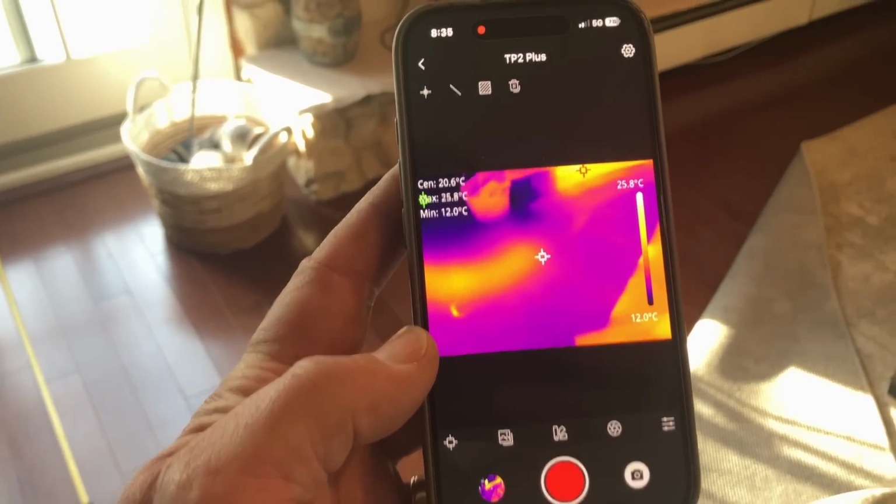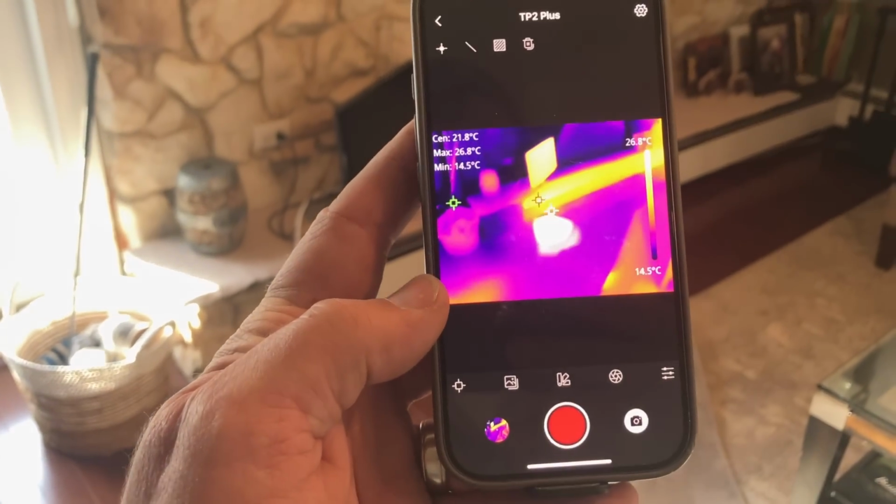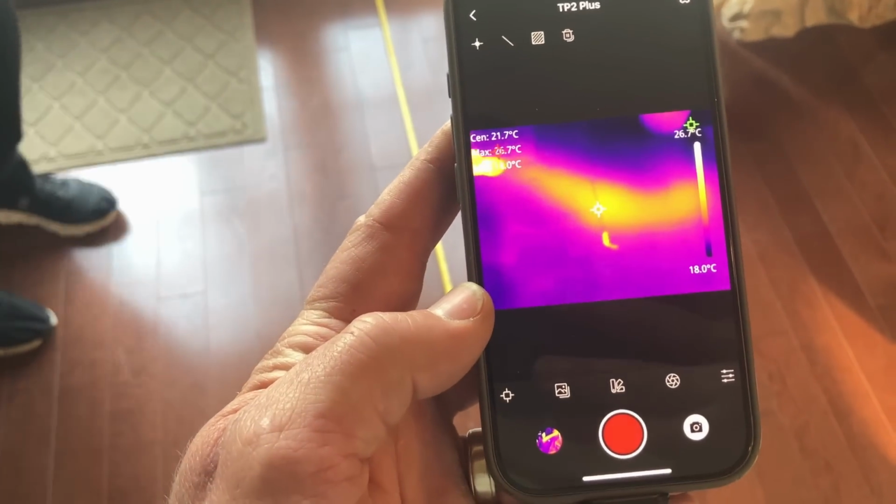All right, there is our piece of baseboard below the fireplace mantle, an unusually, abnormally large heat mass.